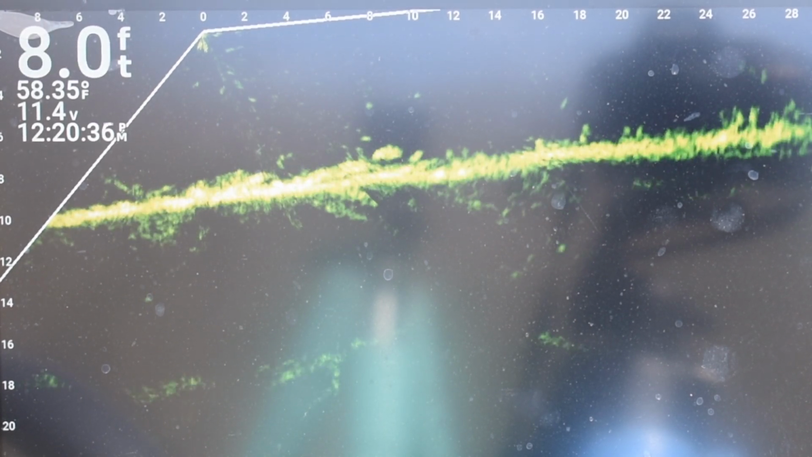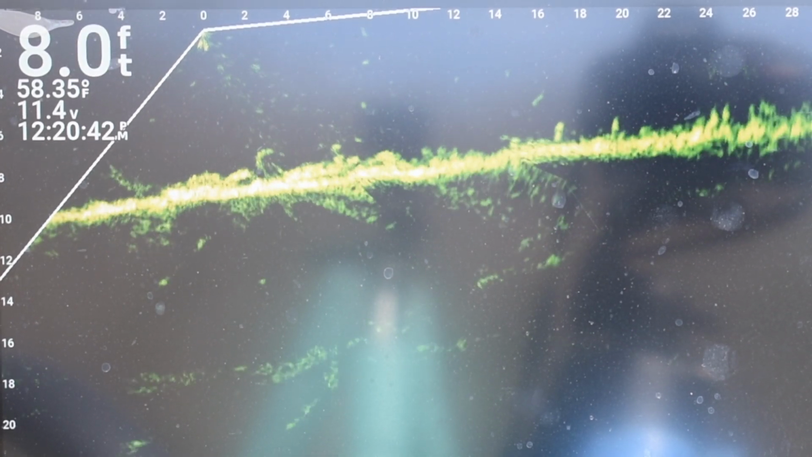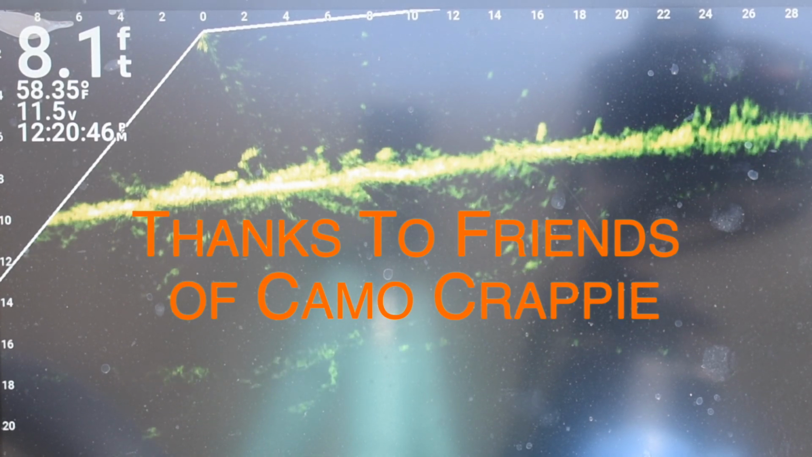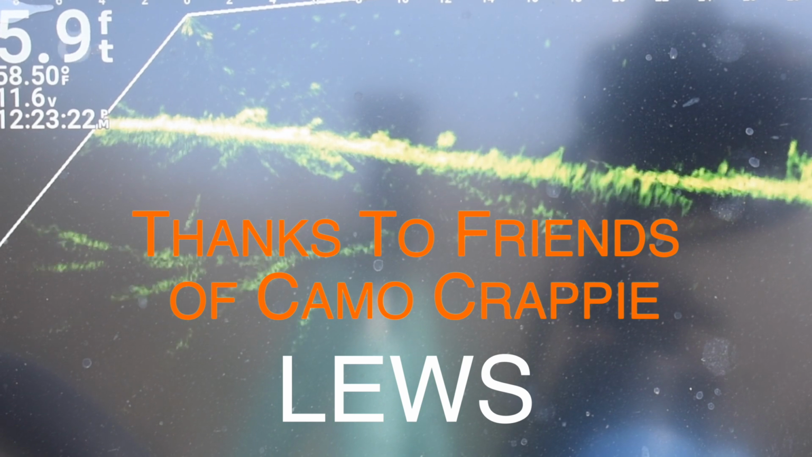Right now is the time to do it. Get in 6 to 8 foot of water and find some of this wood, especially whenever the sun's out. That's where that 2.6 that we caught earlier came off of, a piece of wood that was exposed to sunlight. Those fish were just hanging out on it.